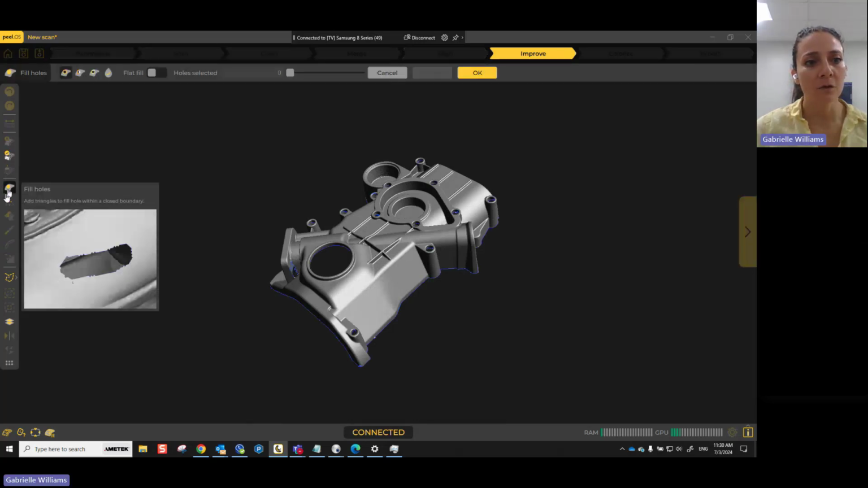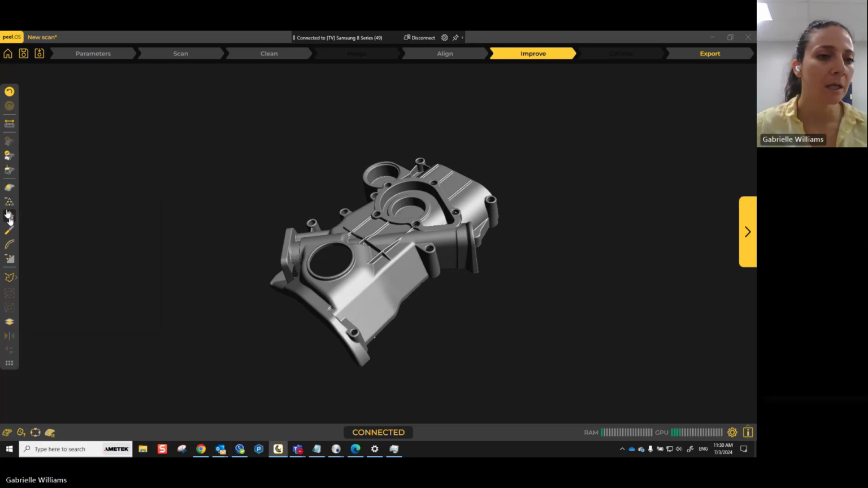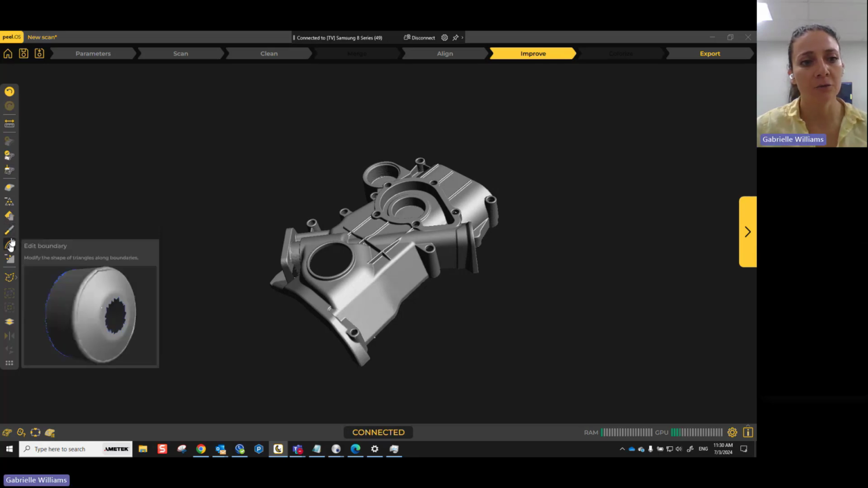You also have things like fill holes. You have things like decimate. And it's nice that you have a little video that shows you what it looks like. So with decimate, you can reduce the number of triangles that you're working with. And you can also do smooth or sandpaper, and this allows you to sculpt things onto the mesh. And then you also have edit boundary.